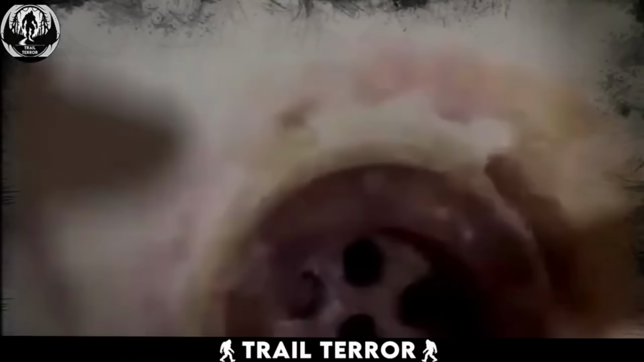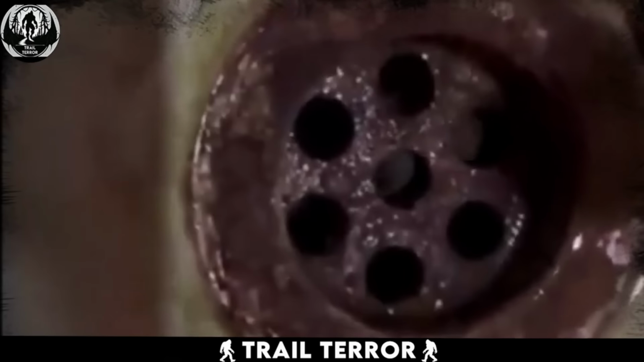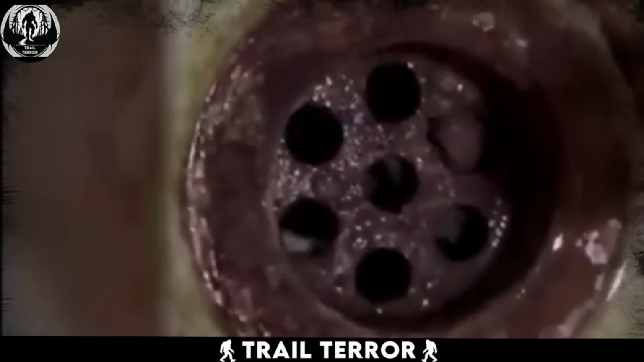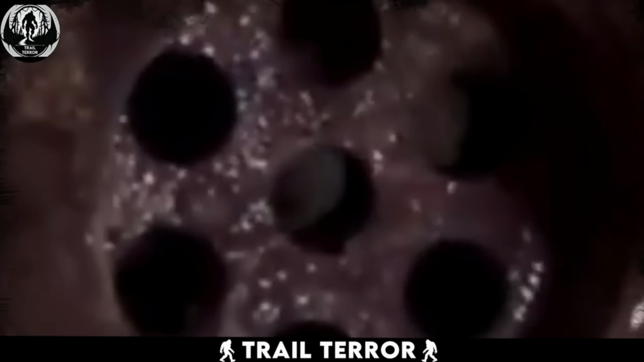This video is really gross and may not be for the faint-hearted. It shows a sink drain, which is in a state of neglect and quite dirty. What makes this video particularly gross is that there appears to be a creature trying to make its way out of the drain. Given the condition of the sink and the glimpses of the creature we see, it's reasonable to speculate that the animal struggling to emerge is a rat.